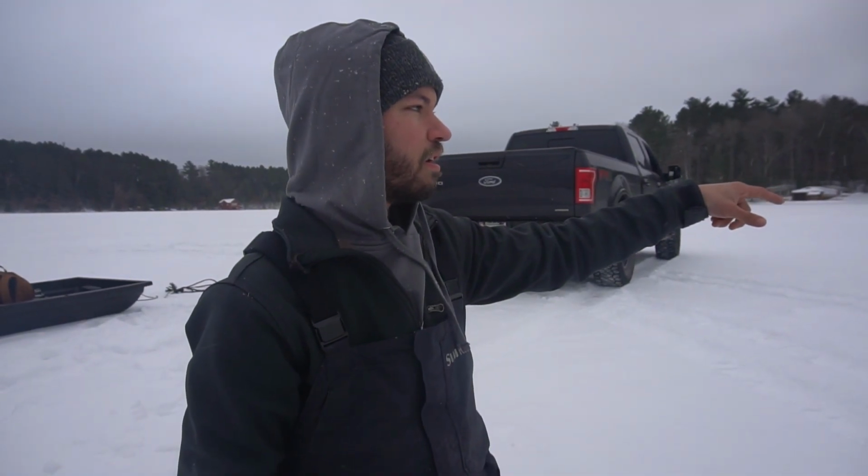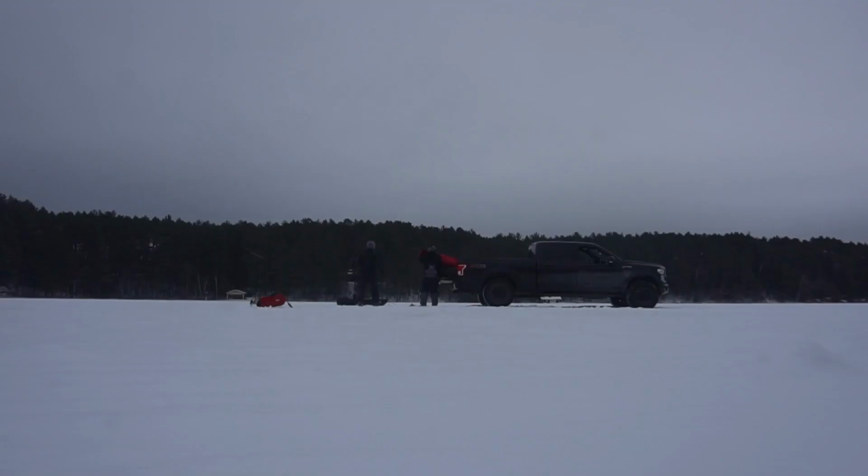So that's where we're going to be setting up the shack, and that's where we're going to be comparing the two. So what we're going to do now, I'm going to go walk. It's 30 feet away. I'm going to go drill a hole for both of us, set up the shack, and we're going to get inside and start showing you guys the difference between the flasher and the Livescope. So let's go do it.